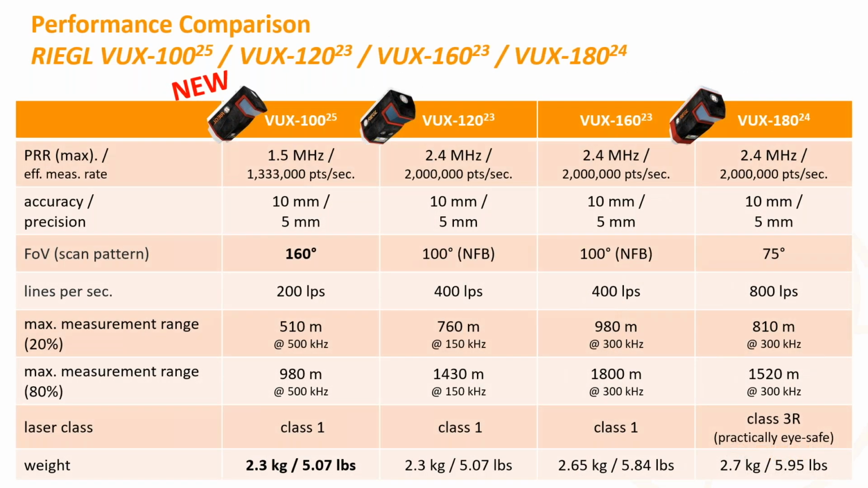So if we take that into consideration for the full VUX lineup here, the key differences are pretty apparent, with that field of view of 160 degrees, optimizing at nadir operation as opposed to NFB, and with the maximum measurement range capability of the new VUX 100. This is really optimized for the small UAS operations that only want to operate with a highly accurate but cost-effective